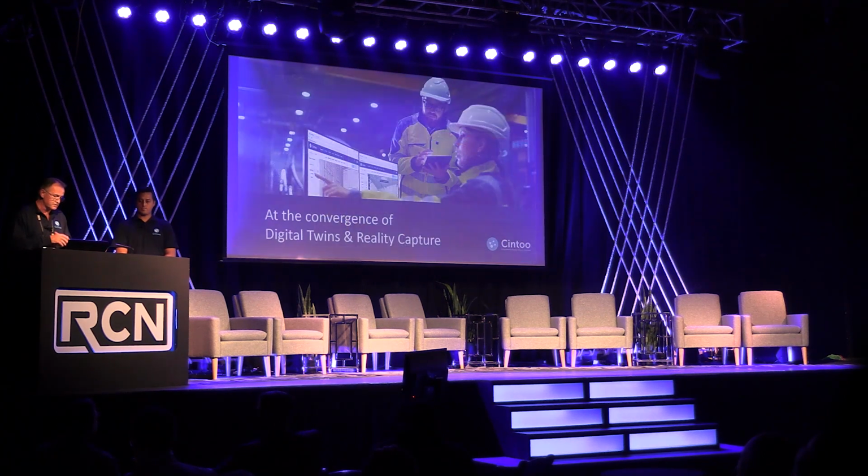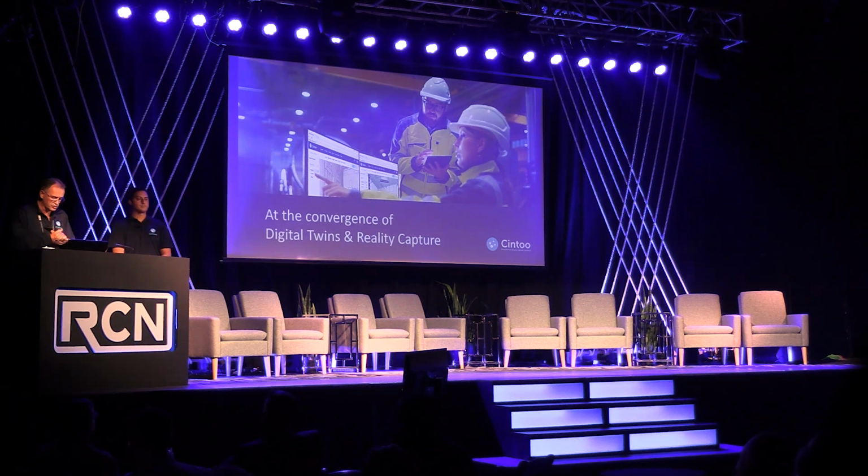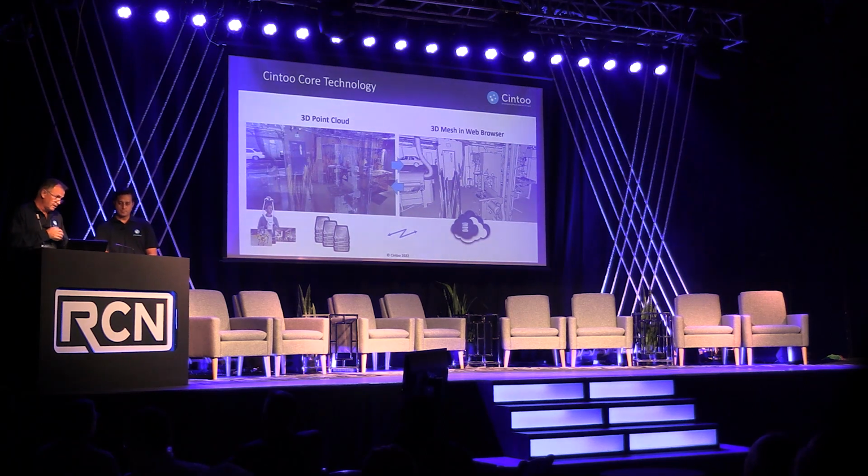So we really position Cintoo as a convergence of digital twins and reality capture. And in order to solve this big issue of sharing and collaboration, we kind of invented a new technology. Our PhD co-founders did that for the last 10 years or so. And this is a possibility to turn your point cloud data into very high resolution 3D meshes.